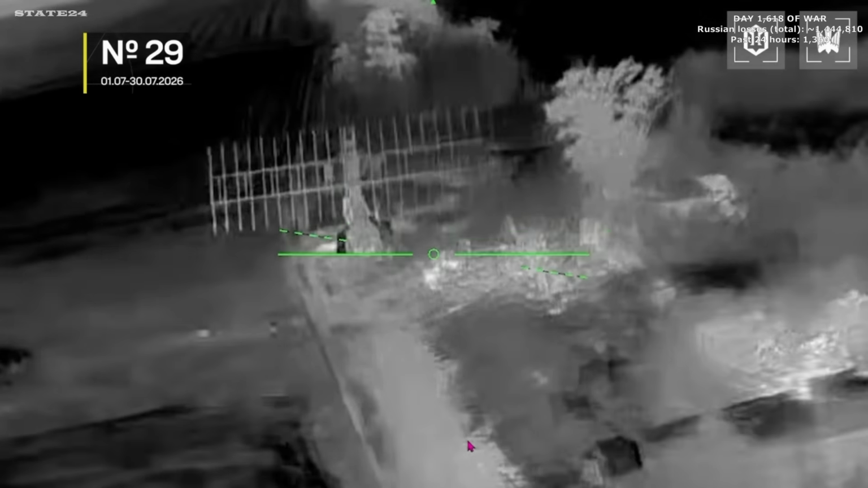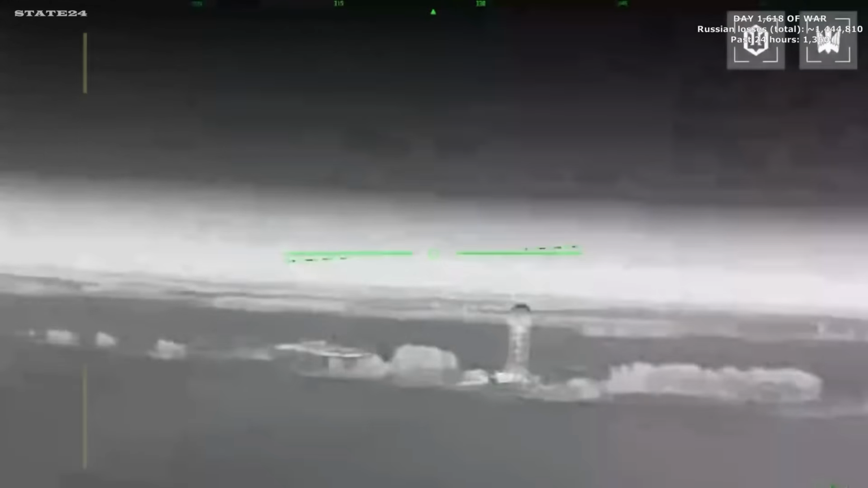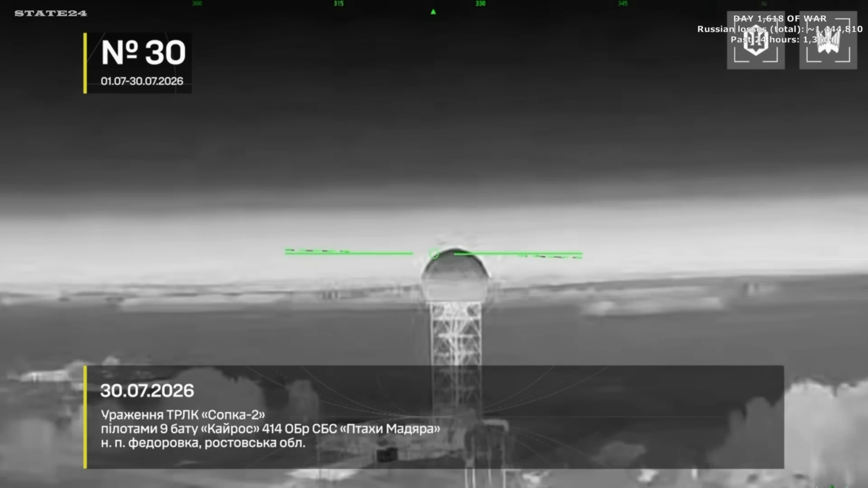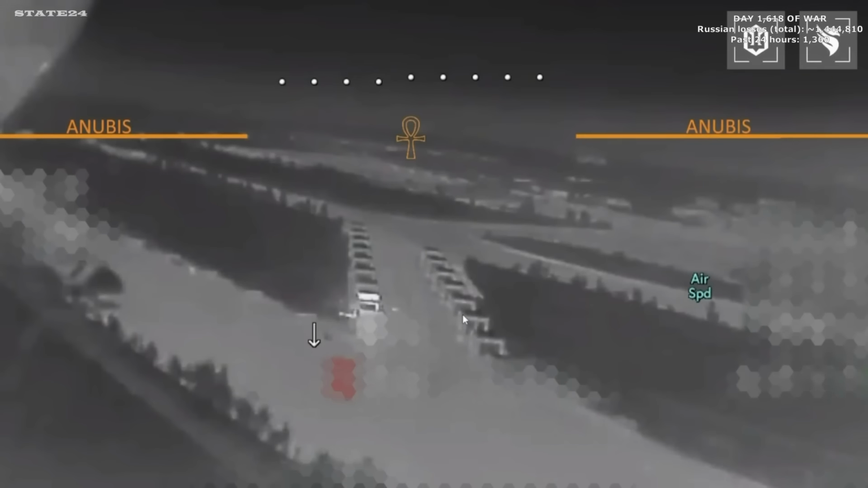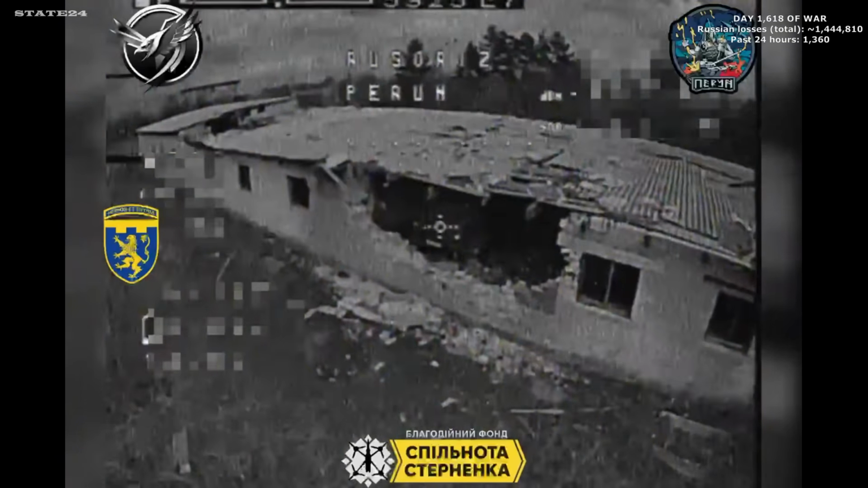The platform Russia has been using to send Shaheds toward Ukrainian positions, found and struck directly. Every radar gone is a gap in the coverage protecting Russian forces. Every tanker hit is fuel that doesn't reach the peninsula. What you just watched is happening every single day.